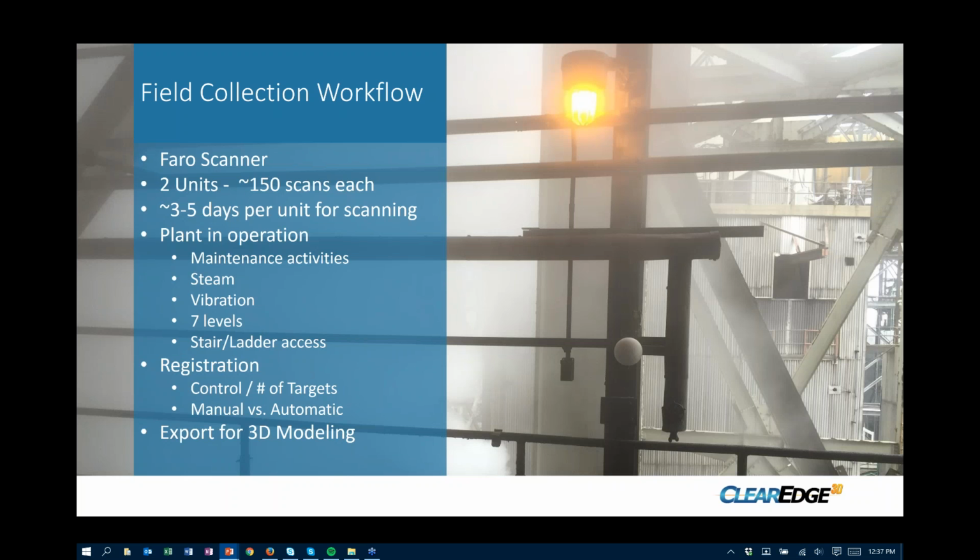We utilize several types of scanners based on the project. Some scanners are good at long ranges, some are good in short ranges and tight areas, and some are good for just different applications. So we utilize a Faro, a Leica, and a Riegl scanner. For this project, we felt the best scanner for this situation was a Faro scanner.